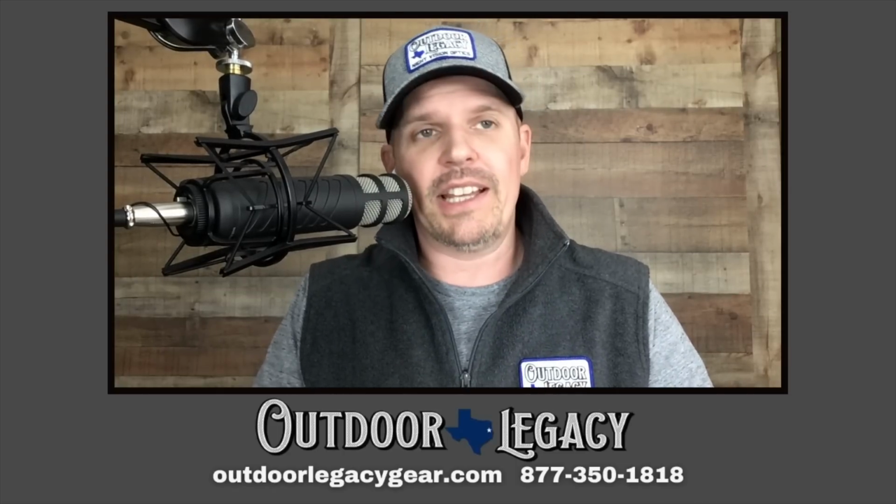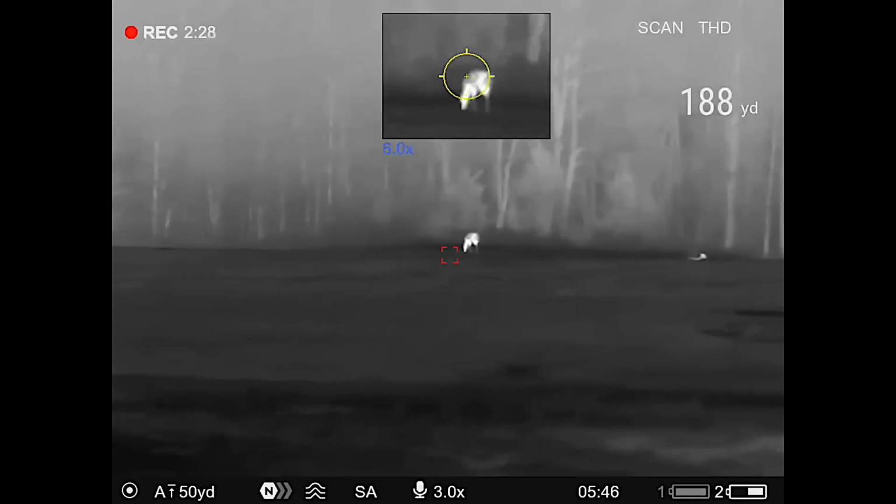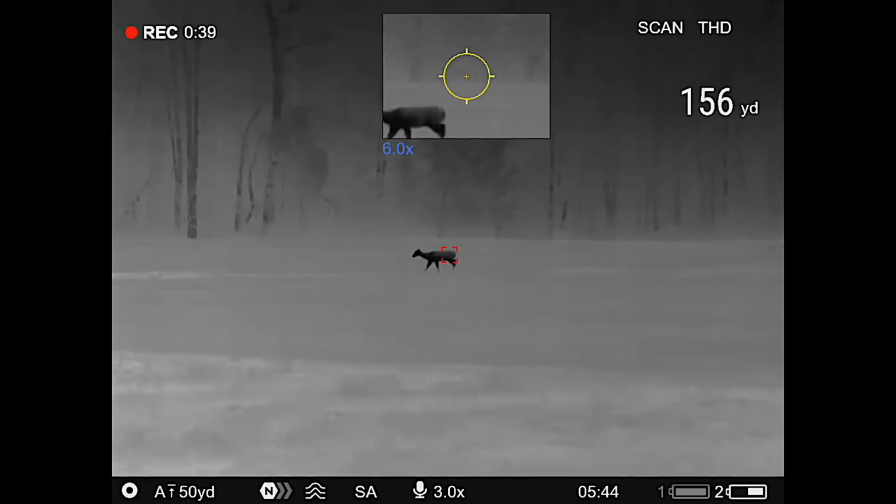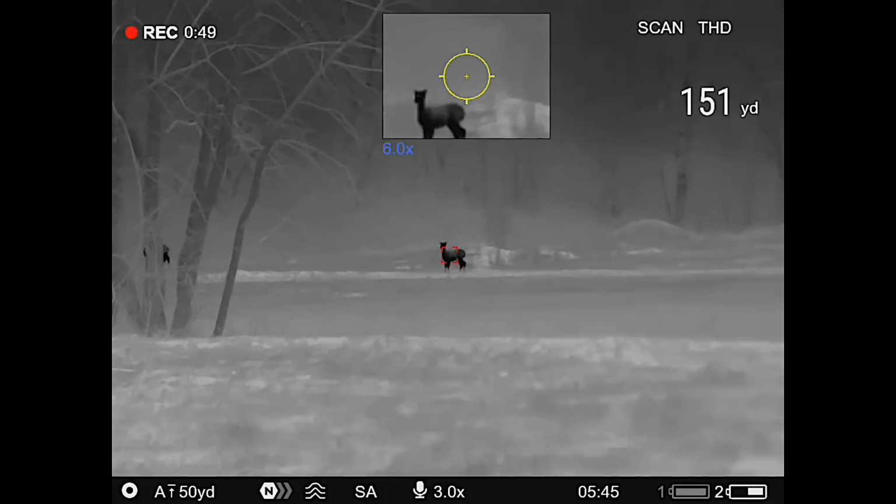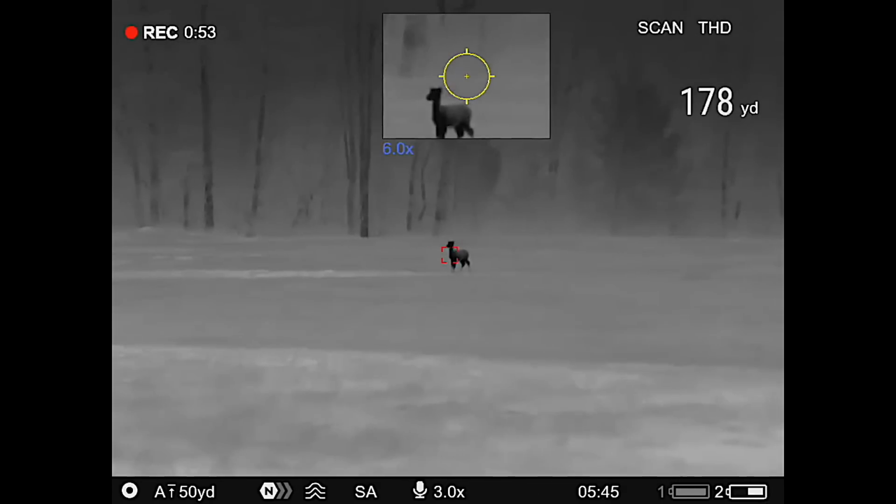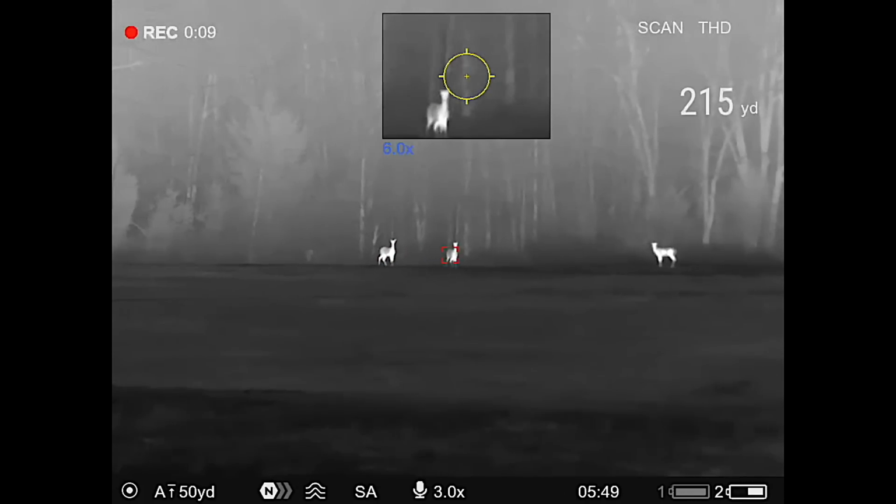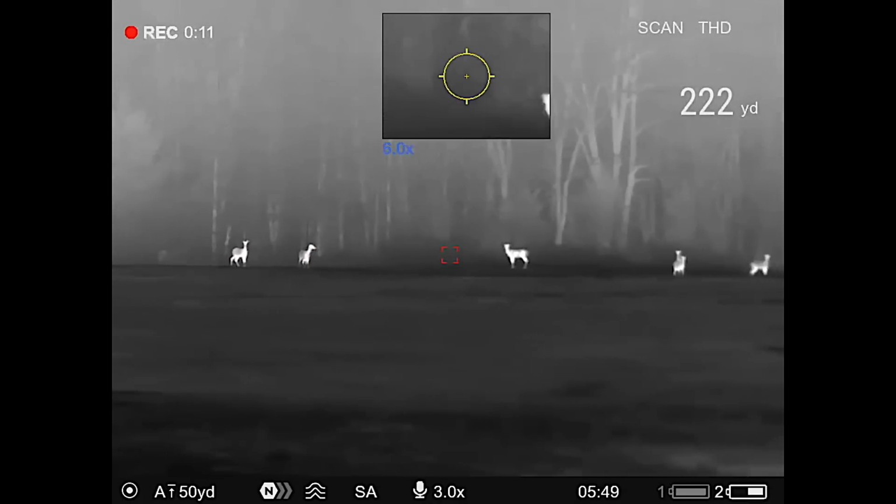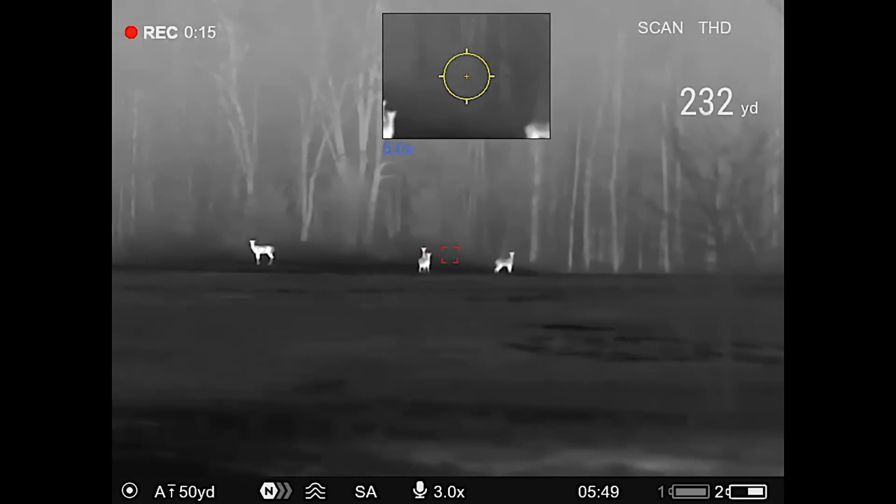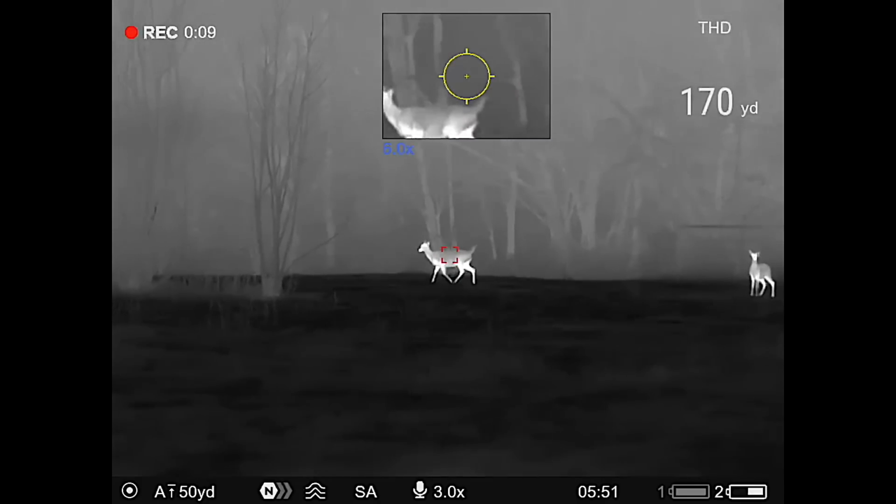So it is a 640 by 480 high resolution optic. Again, using the Lynred ULIS sensor. It's a 50 hertz refresh rate. It's a 12 micron sensor. It has an NETD rating of sub 40 millikelvins. Now, I know I just said some big words there and you went, what? And we'll get into a little bit of that later on. But again, it's a sub 40 millikelvin NETD rating.